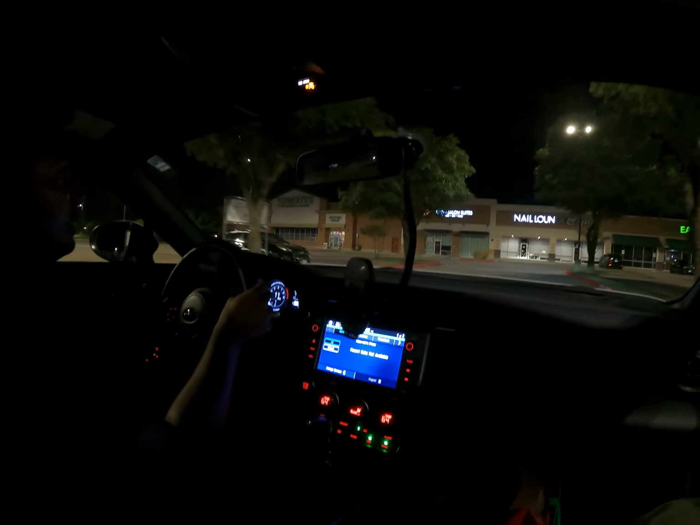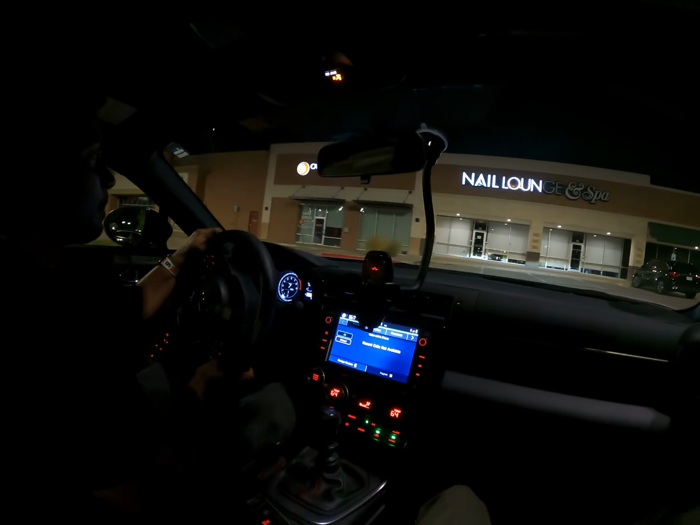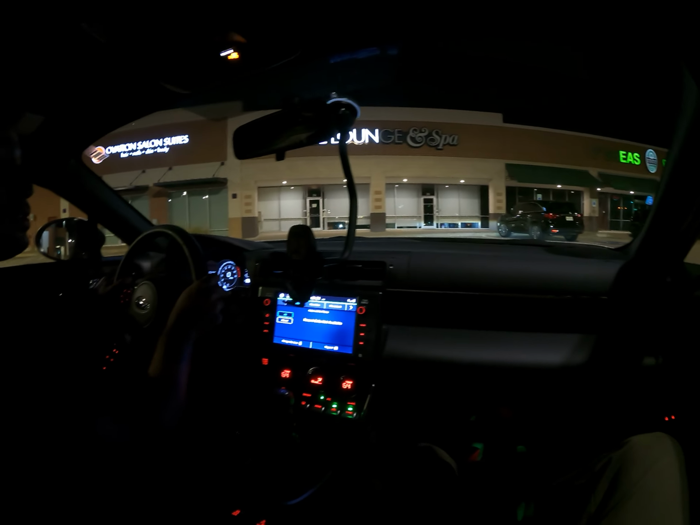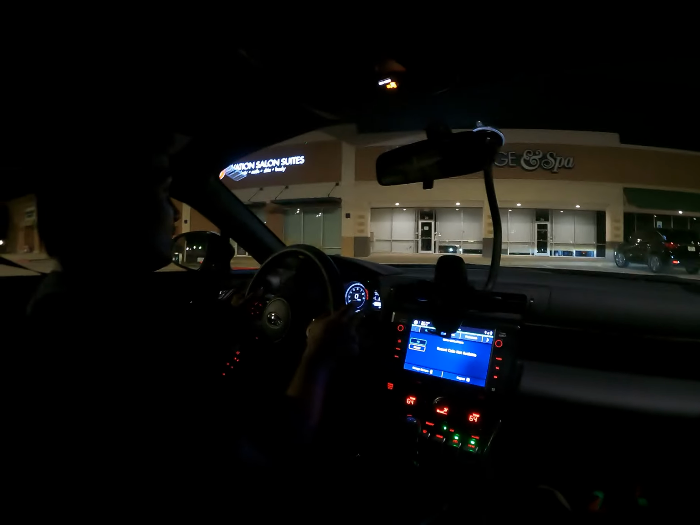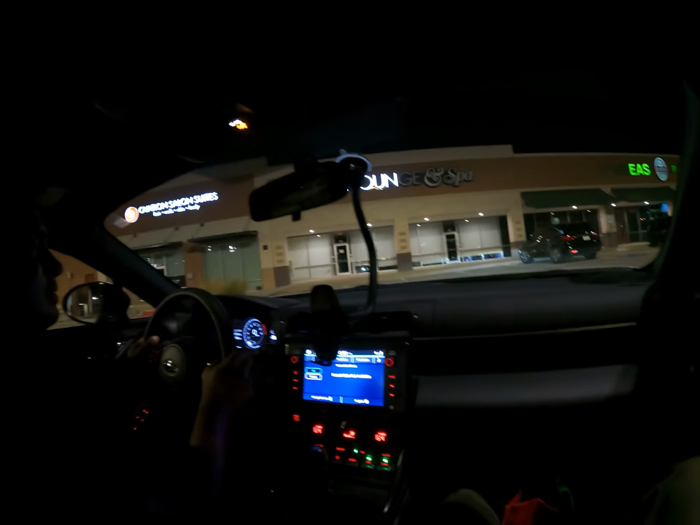Really want to get a 718 GTS 4.0. I see a lot of people posting videos on that. Those are so nice, dude. A 4.0 liter Porsche naturally aspirated. Oh my god. And the top comes up. Not too much. Oh, that is too much.